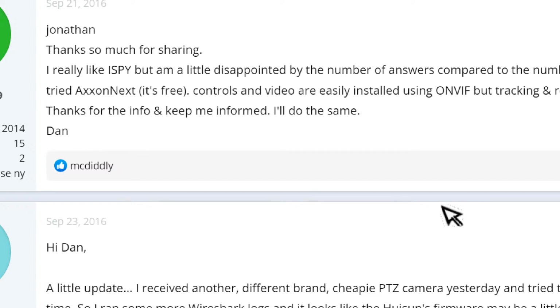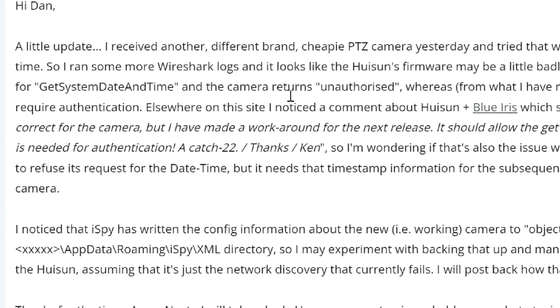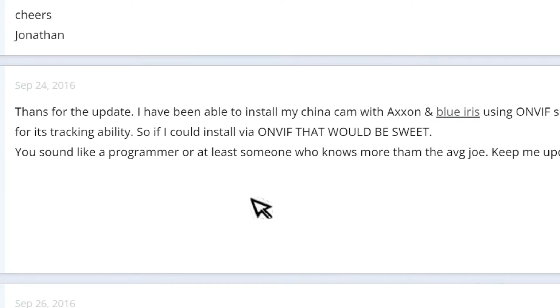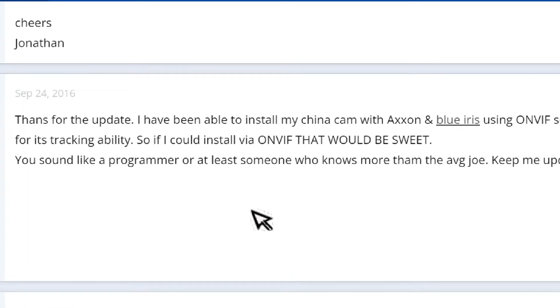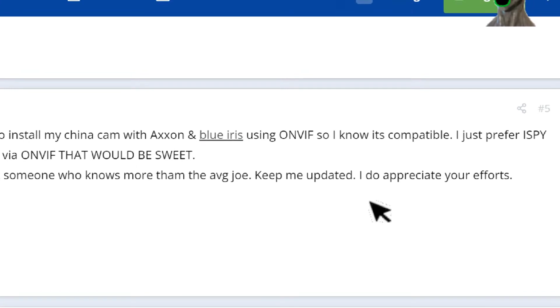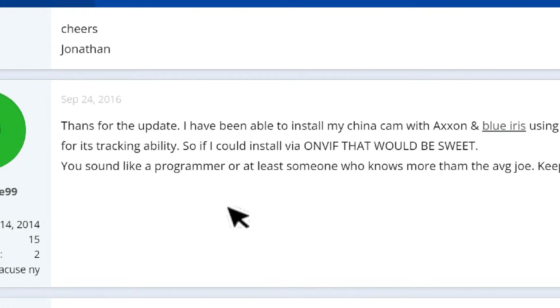I really like iSpy, but I'm a little disappointed by the number of answers compared to the number of questions, probably. So has anyone figured it out? Thanks for the update. I have been able to install my China cam with Axon and Blue Iris, so I know it's compatible. I just prefer iSpy for its tracking ability, so if it could install, it'd be sweet.